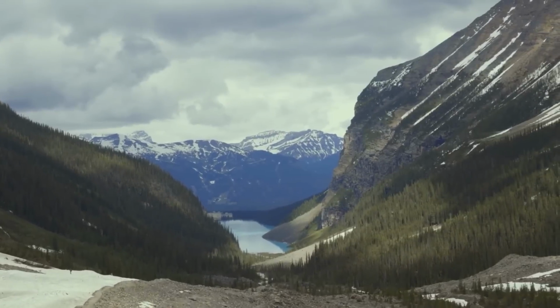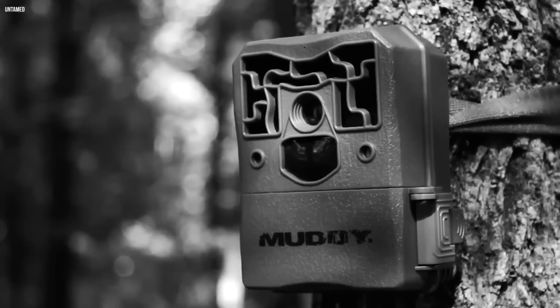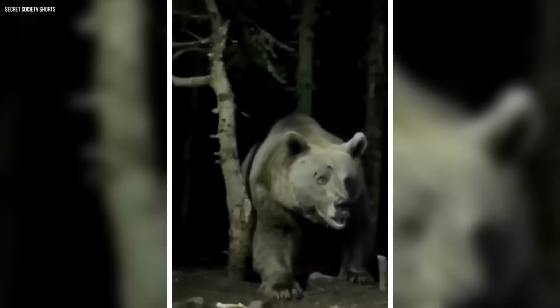Crazy bear. In the frigid heart of the ice-capped mountains, the trail camera captured a bone-chilling encounter with a massive bear, a primal force of nature driven by relentless hunger. With a menacing gaze, the bear noticed the intrusive camera, mistaking it for a potential meal.